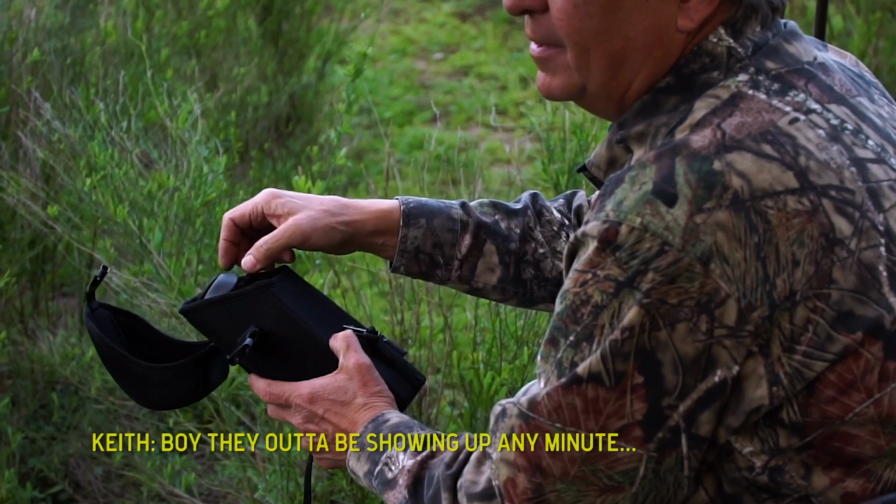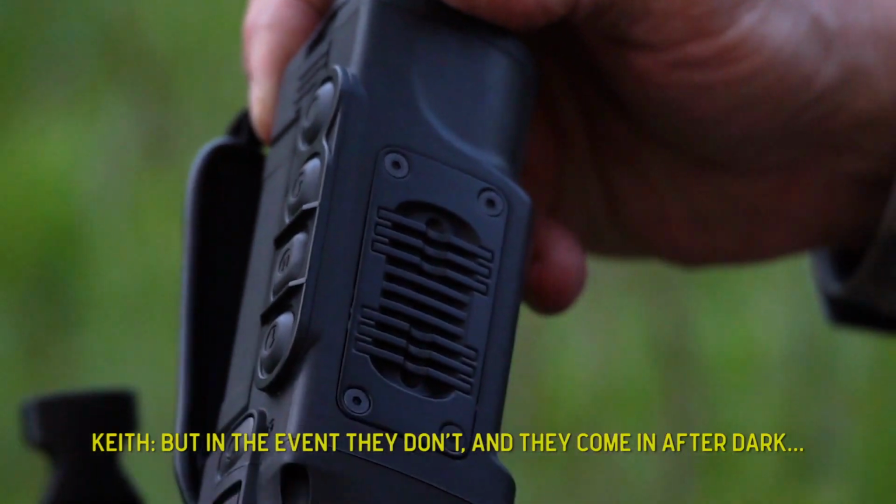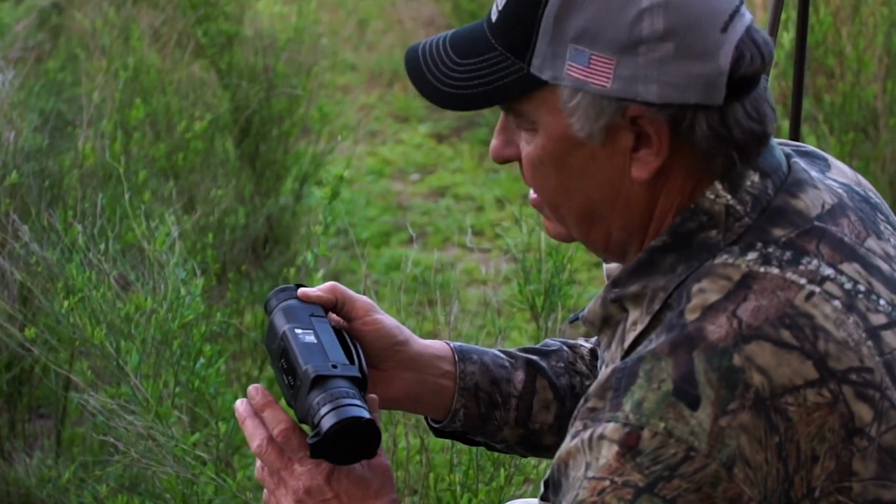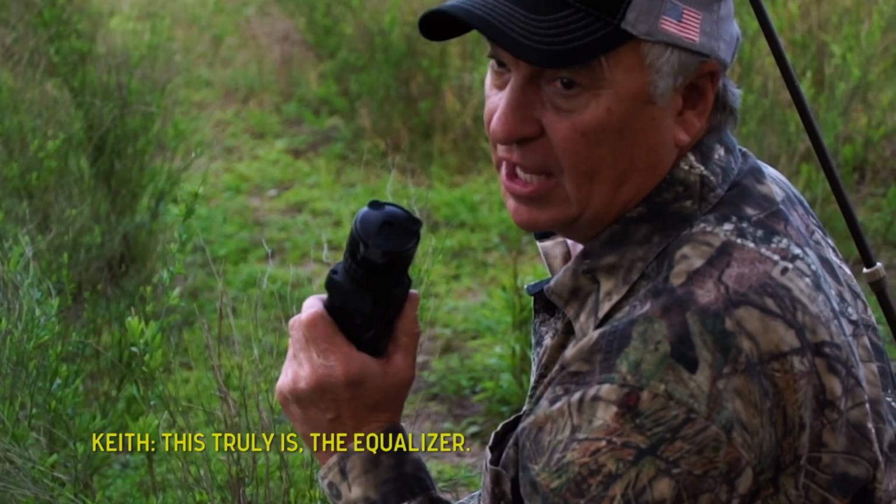Boy, they'll be showing up any minute. But in the event they don't, and they come in after dark, here's the equalizer right here. This truly is the equalizer.